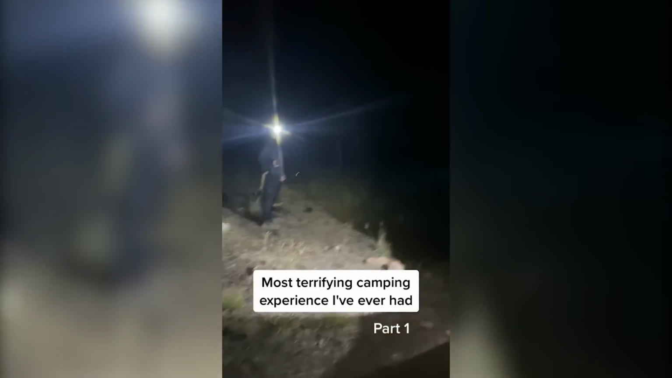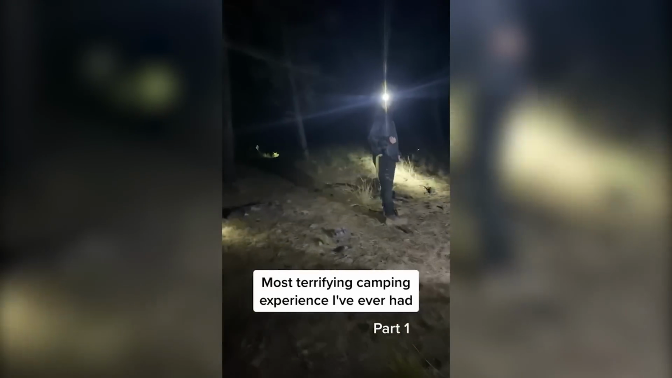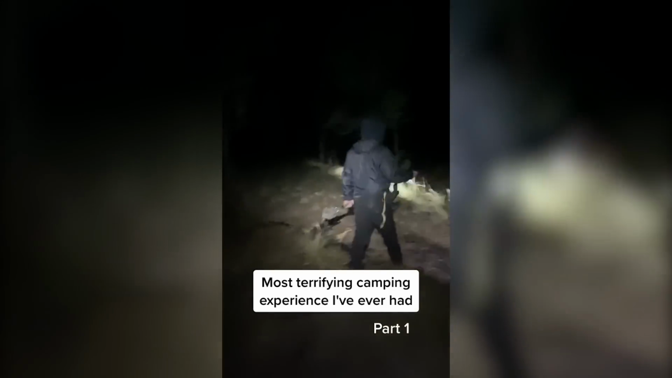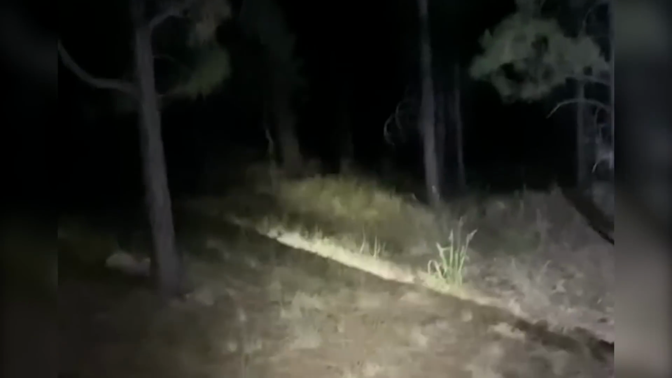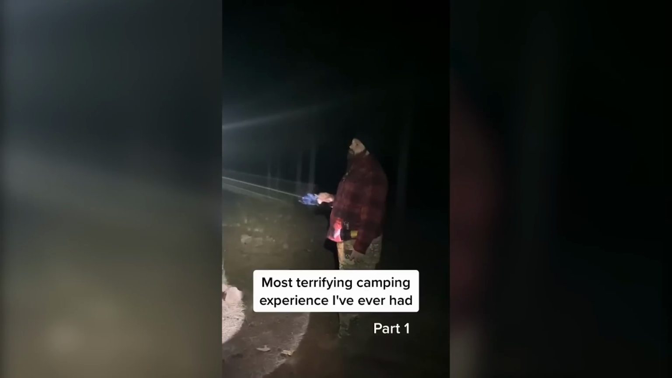Let us set the scene. A group of friends venture off on a camping expedition. Setting up camp in the middle of nowhere, the site is surrounded by a large forest and is extremely isolated. What started off as a fun night away turns into something way more sinister when a series of blood-curdling screams begin to pierce the still night air.